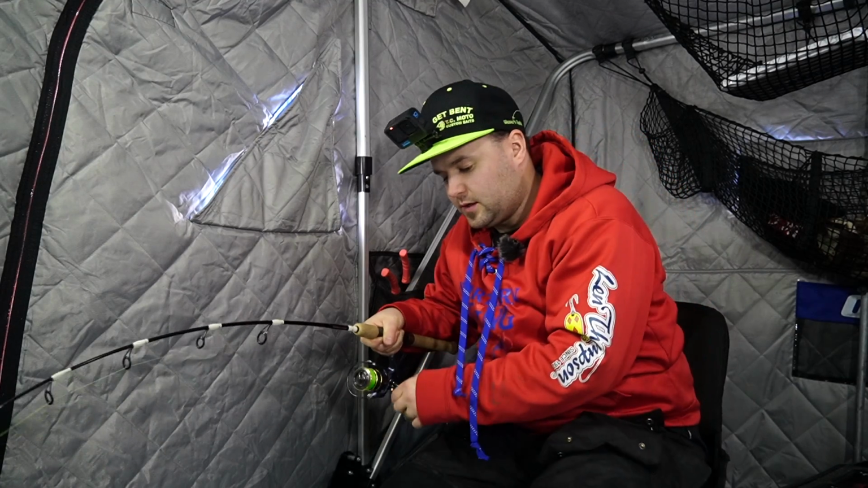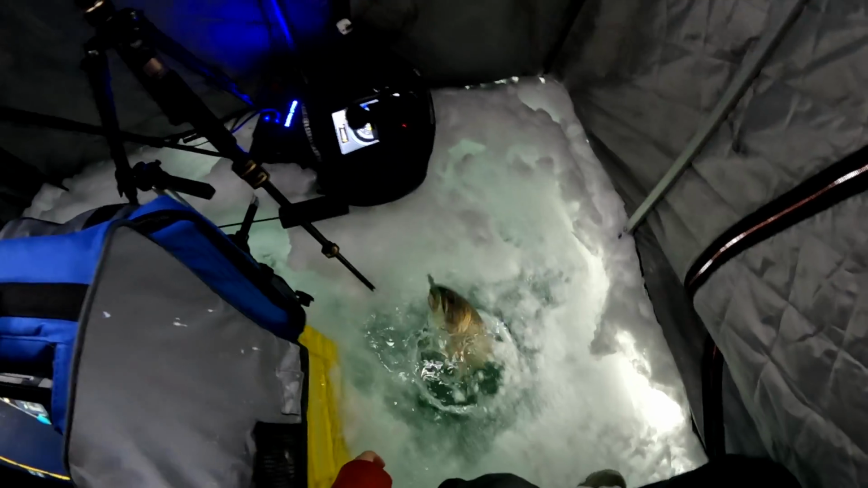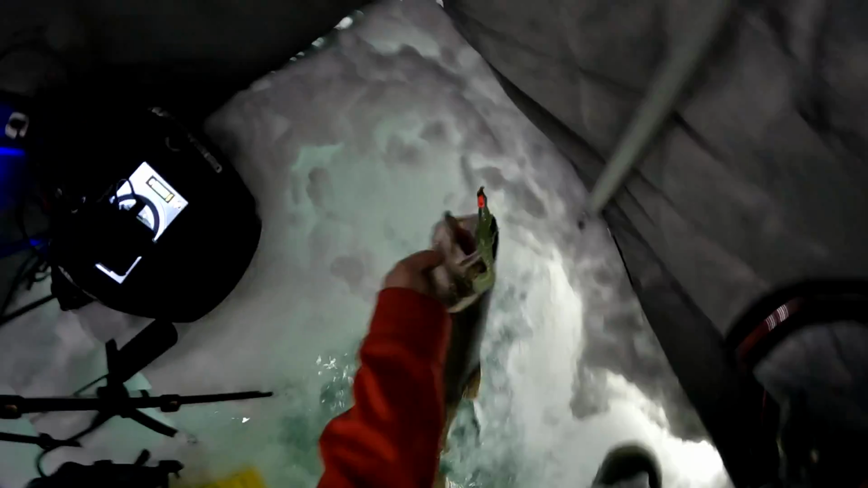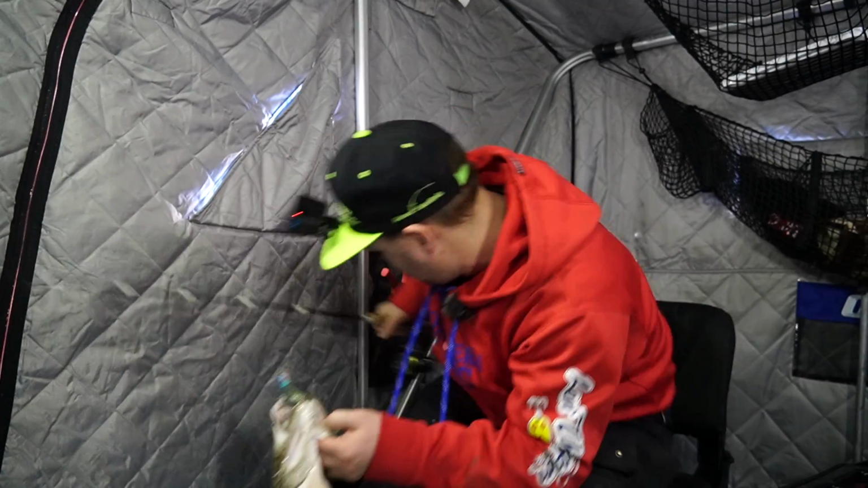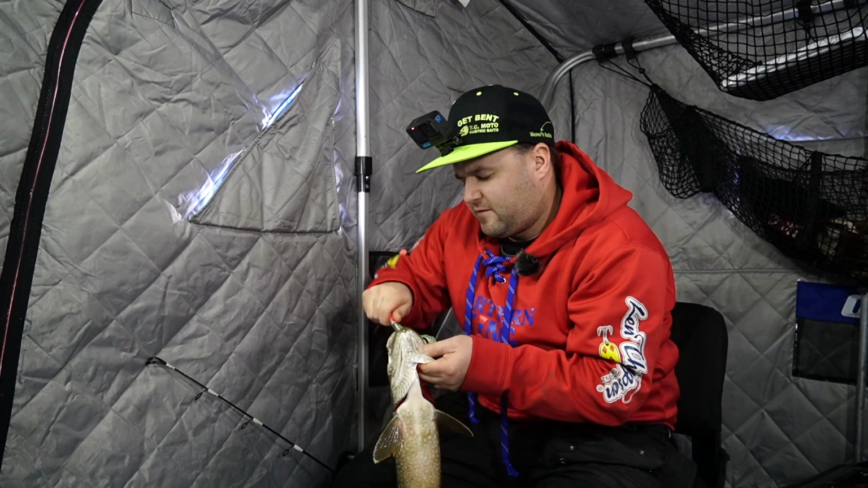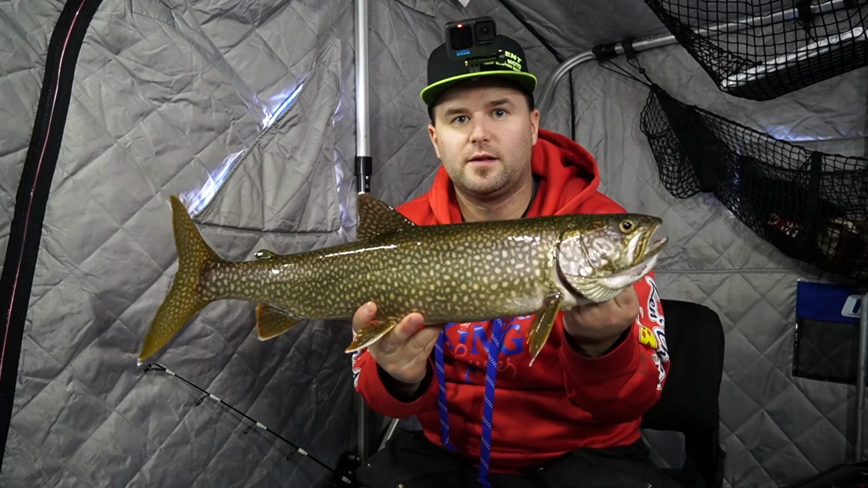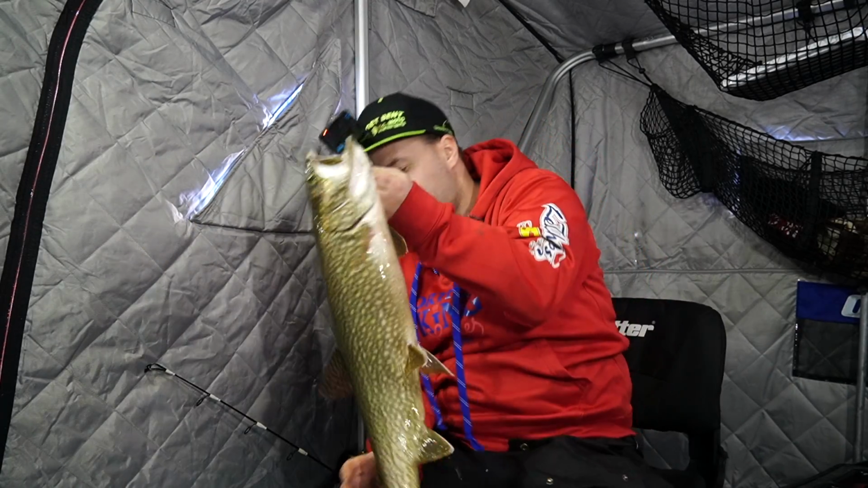See, there's our leader, so he's just under the ice here. And another fish on that swim bait. Get that hook out. Give you guys a quick look here and get this fish right back in there.